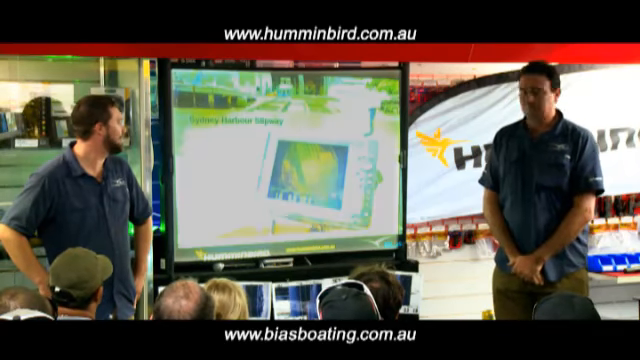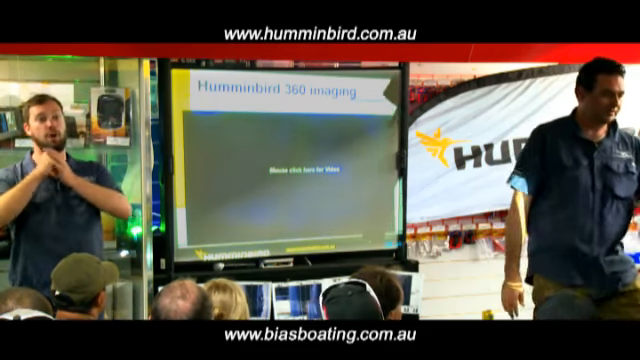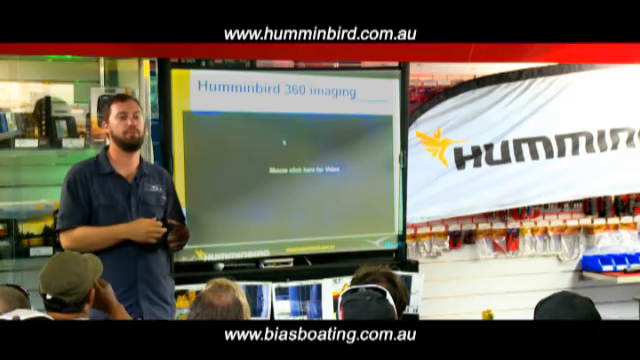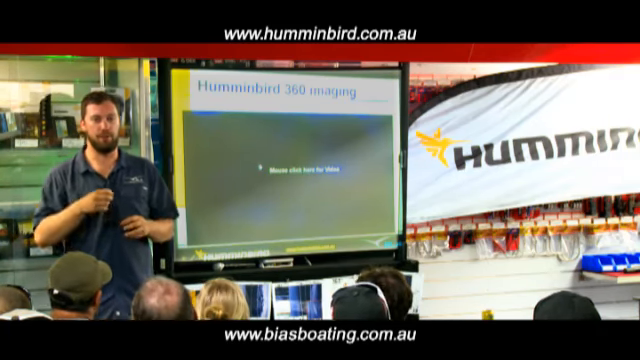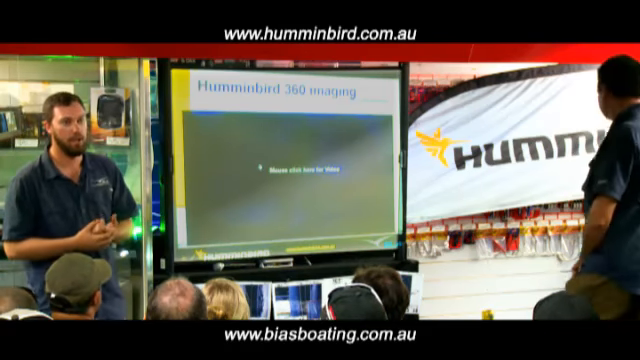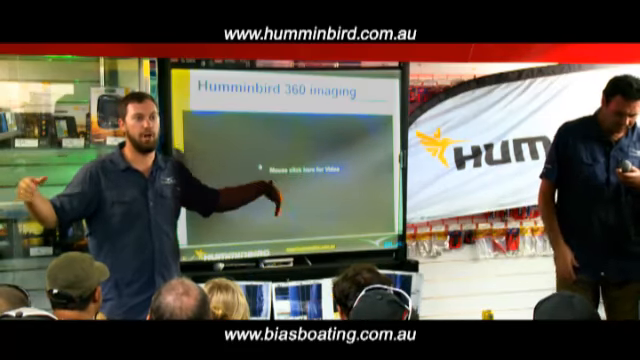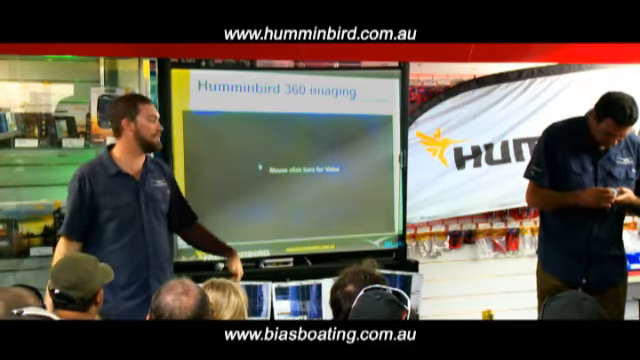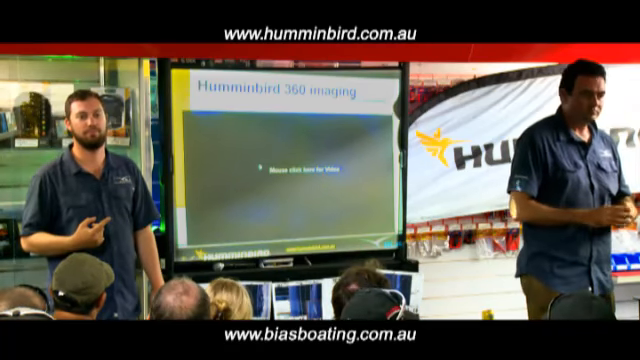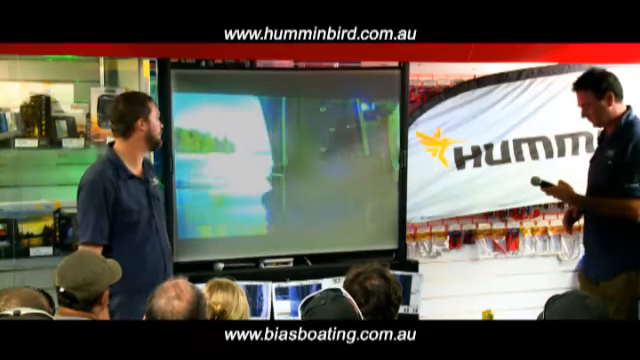So side imaging is great. We've gone from 2D image, looking at a small area of the bottom. We've gone to down imaging, being able to accurately identify what that structure is on the bottom. Then we've gone to side imaging, where we're moving along and we're able to see either side of the boat. So we're looking left and right of the boat up to, as Sean says, 80, 90 metres. The next step up from there is being able to see all the way around the boat. Underwater radar. And that's what we have with this guy.